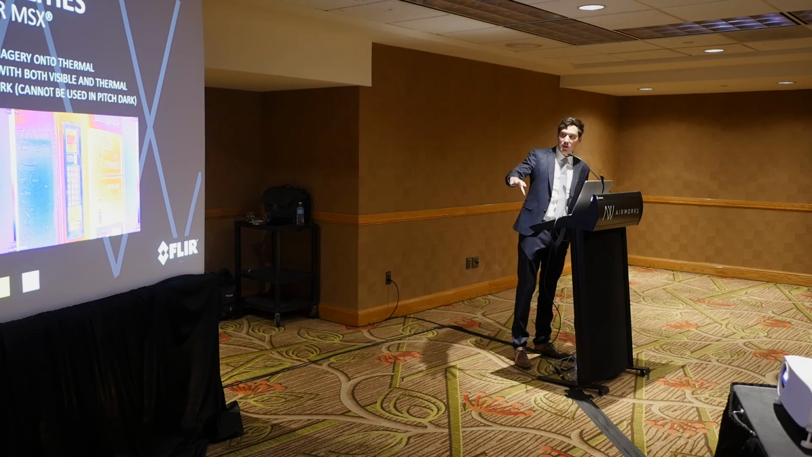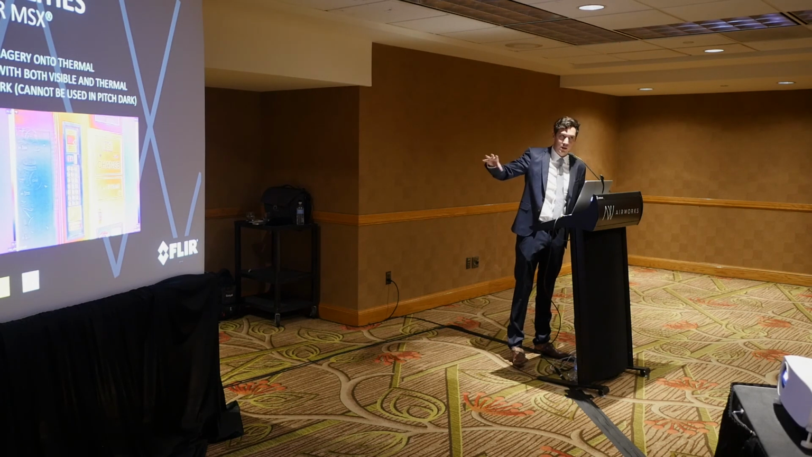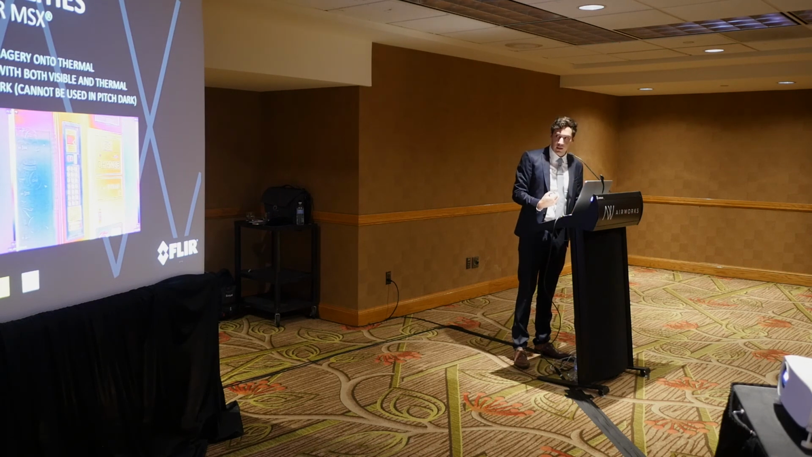So if you look at the image on the left, which is just purely a thermal image of a vending machine, and the image on the right, which is going to be the MSX blended imagery, you can see that there is detail that you wouldn't have seen otherwise. You can see the products behind the glass, which you couldn't see through. You could see the information on the placards, the words and things that don't have their own unique thermal signature that's created, and then also numbers on the buttons.